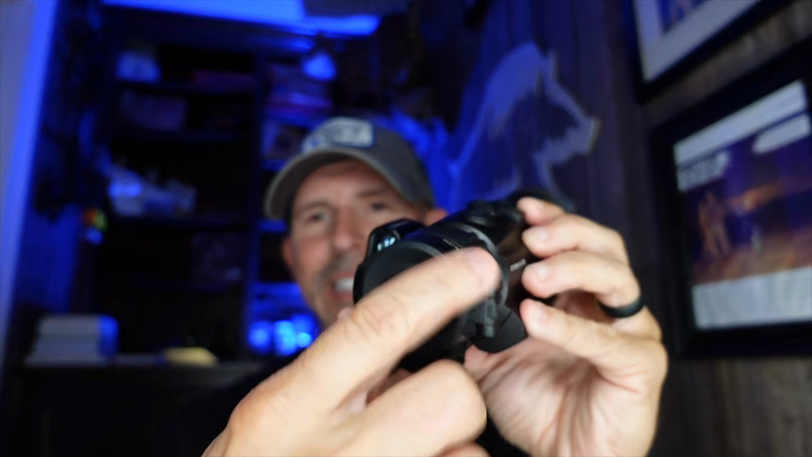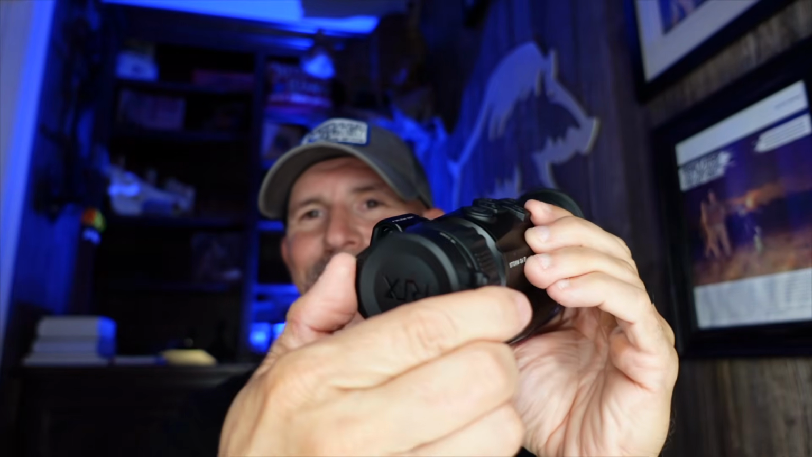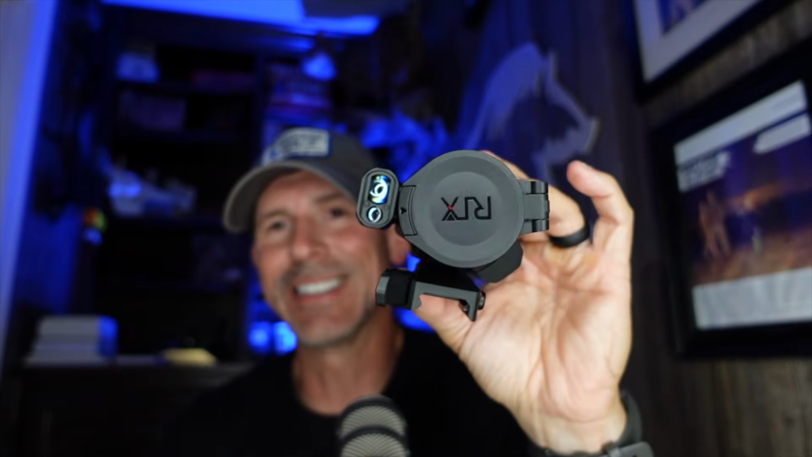But, like I said, if you're OCD, the Rix logo's upside down. So it opens, it works just fine. The laser rangefinder works just fine. The logo's upside down, and it might bother people that are OCD. That might throw a wrench in the works or give you a bad day. But again, it doesn't really affect the scope at all.